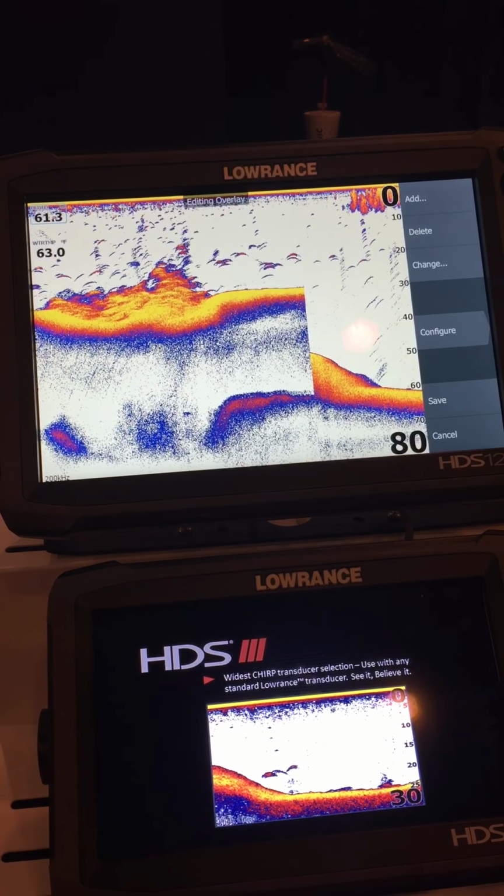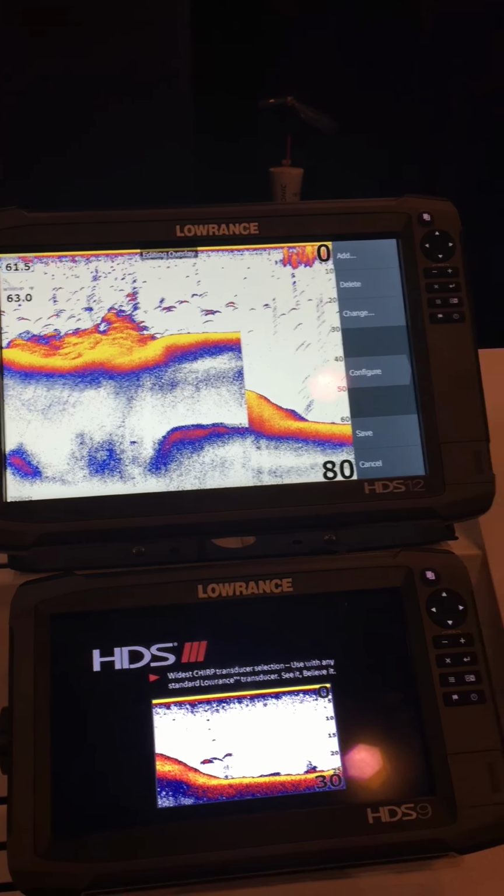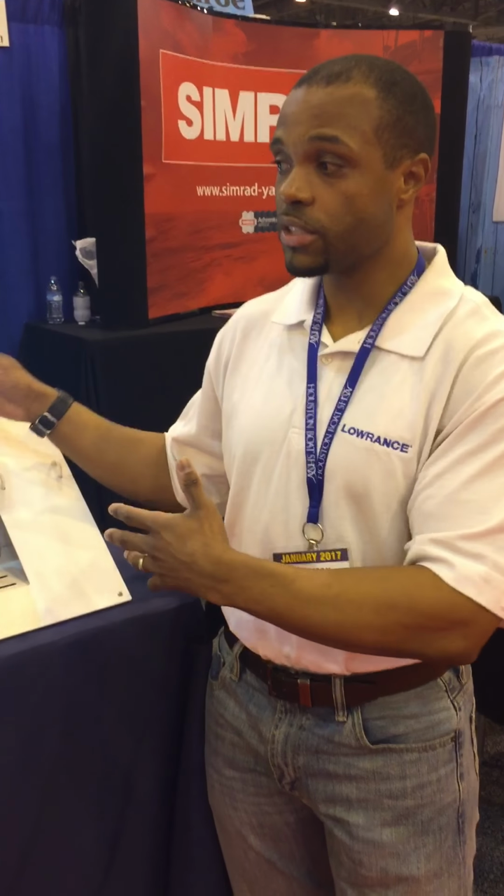So that pretty much sums up all of the typical settings I tell people for the Lowrance Hook and Gen 3 units. That'll also work on the Elite TIs the same way as it did on a Gen 3.